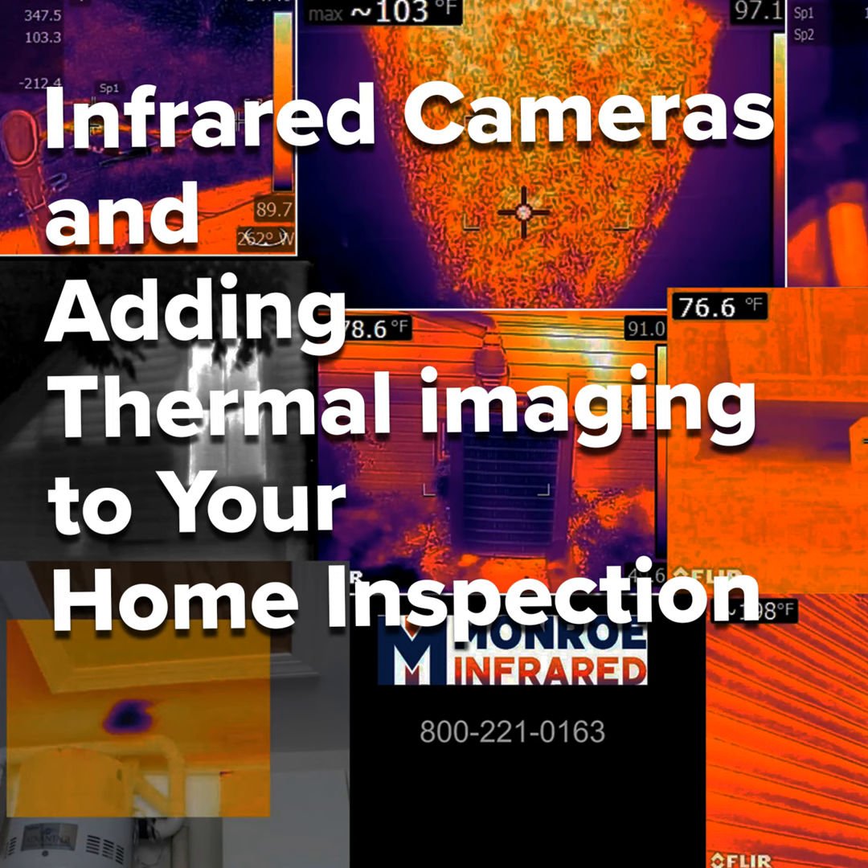The C2 and C3 were 4,800 pixels. The C5 is 19,200 pixels. The micro version of the C5, called the Pocket 2, looks just like the C5. The Pocket 2 is 49,000 pixels. You're talking about 2.5 times the picture quality.